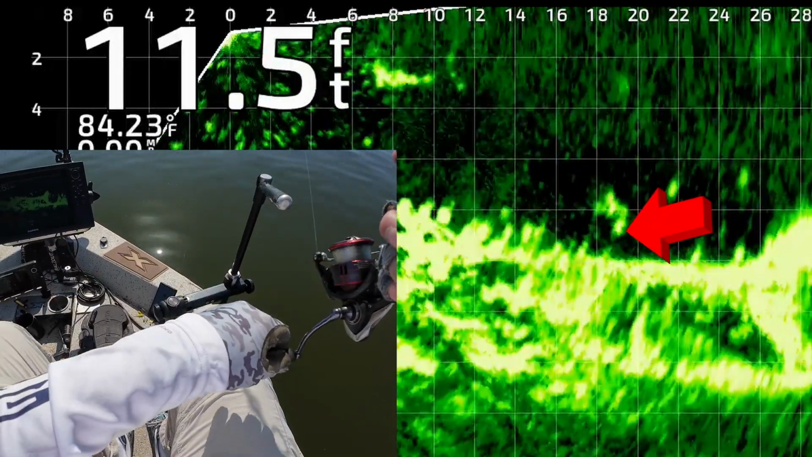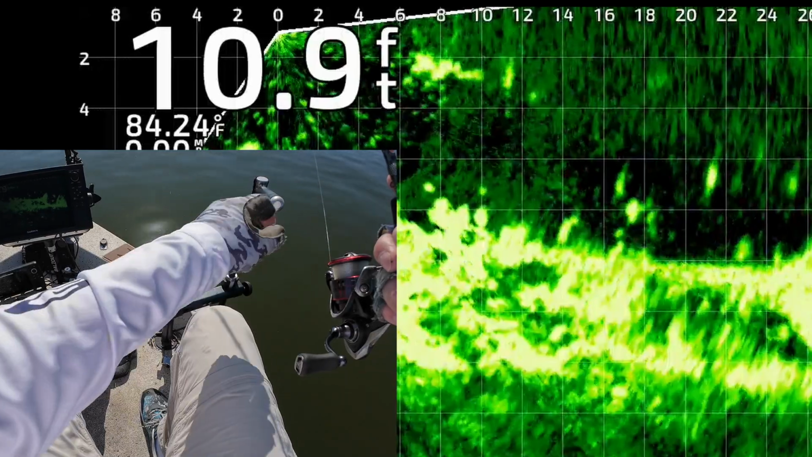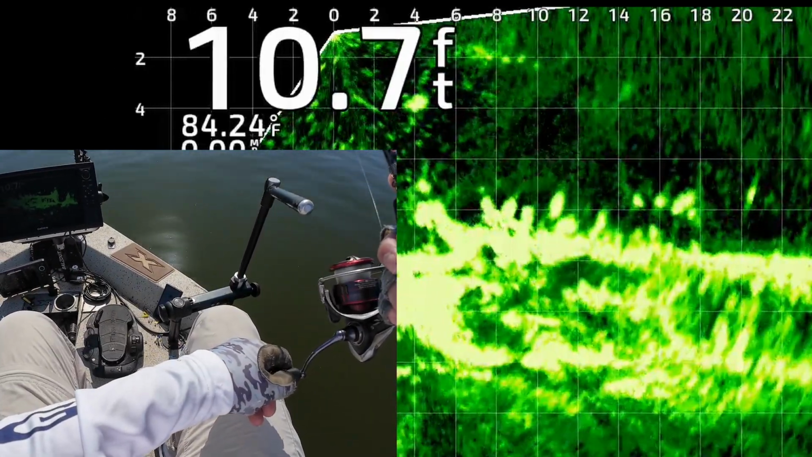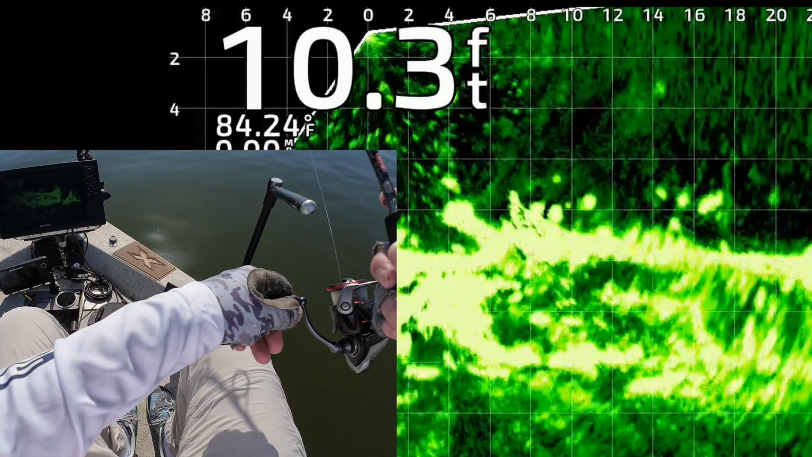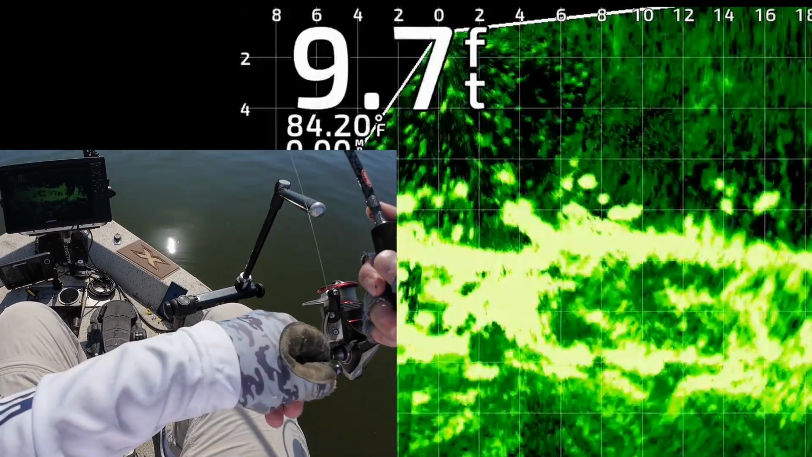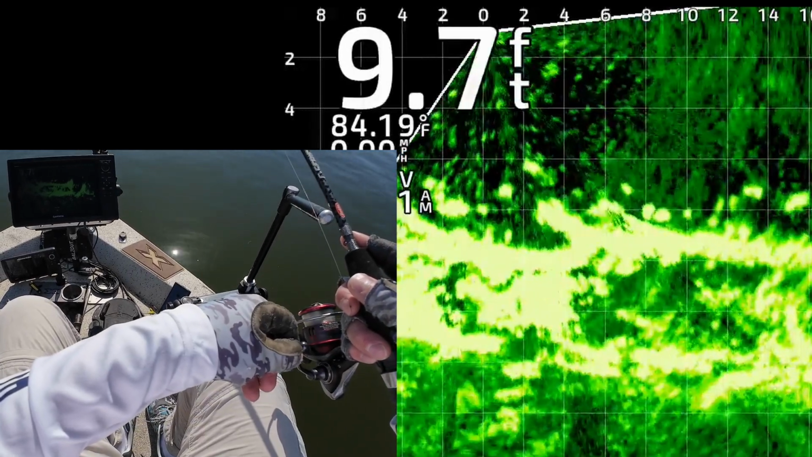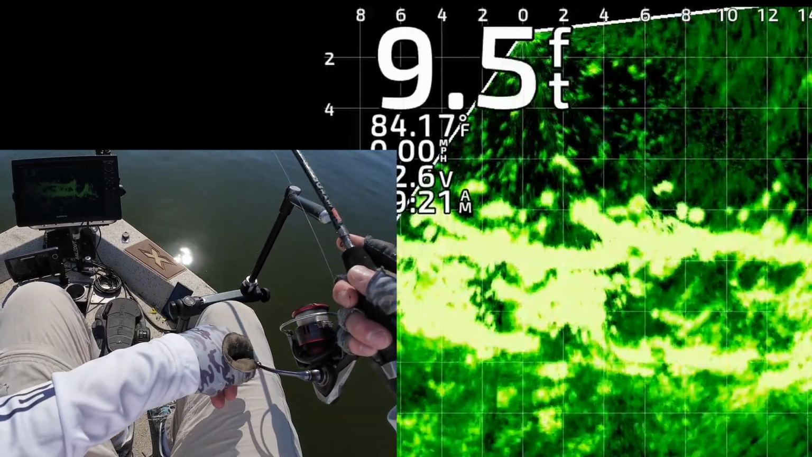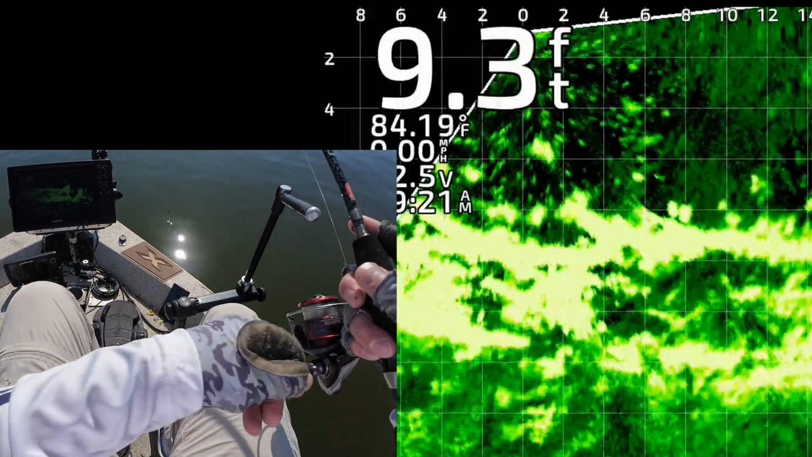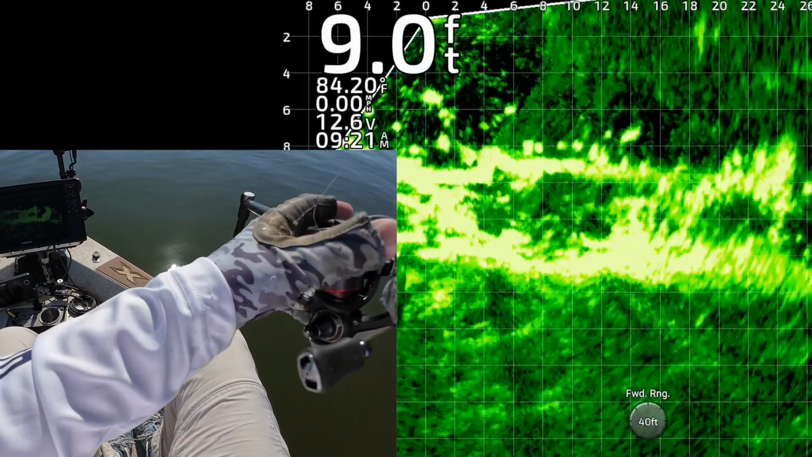One of them's chasing it right there. He didn't get it though. Keep on dragging it through there. One of them came up and looked at the weight right there. Okay. There I'm about 8 feet from the boat. Gonna twitch it right on top. See if one of them will get it. No taker, so I'm gonna cast it back out there again.